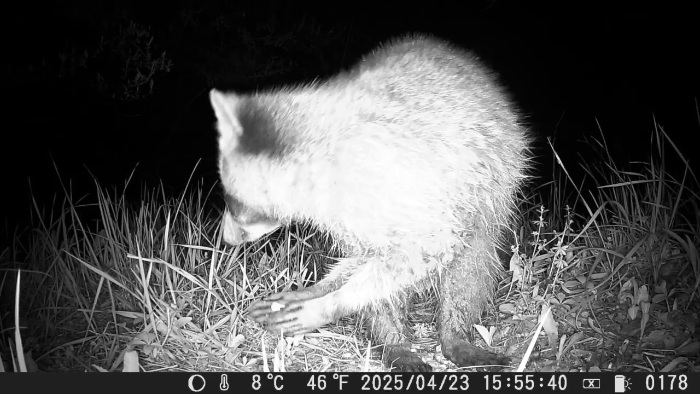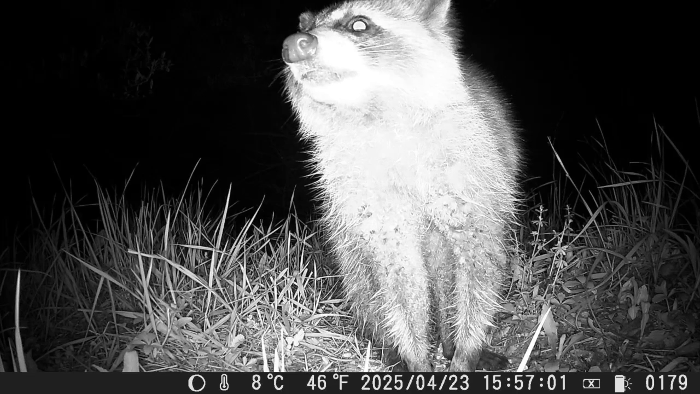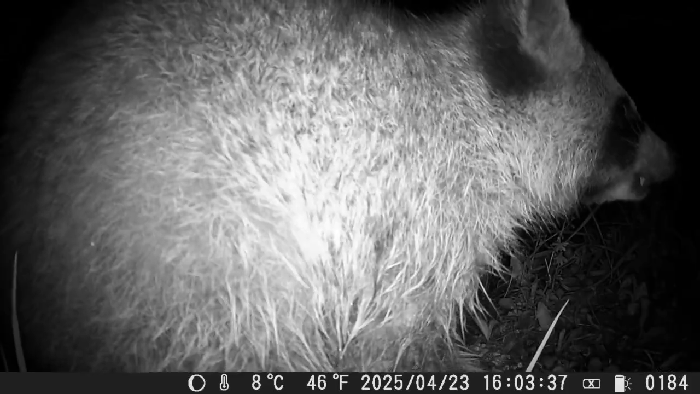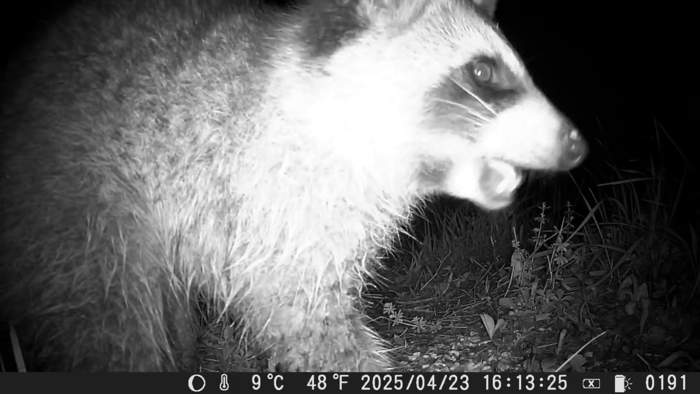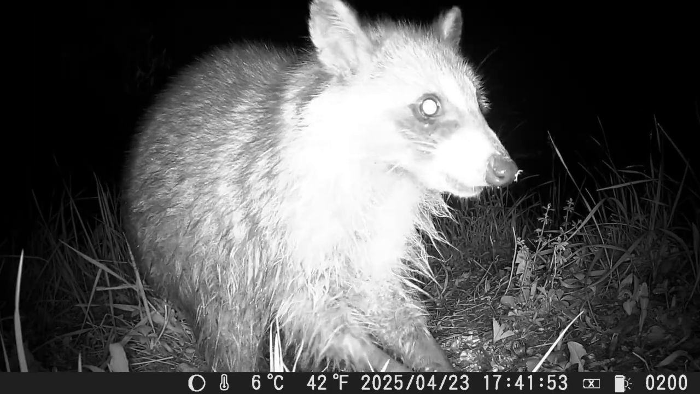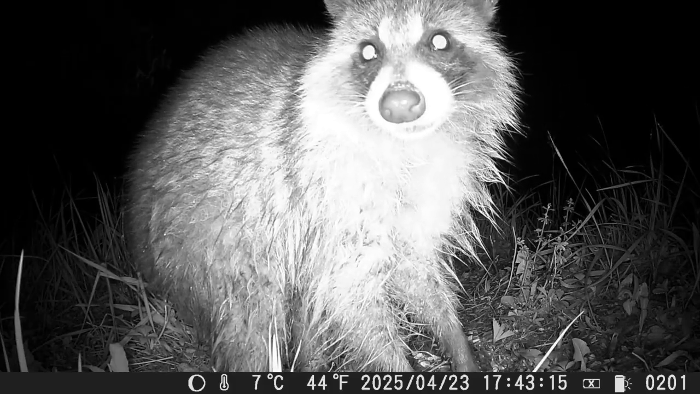And the raccoon that was wet with muddy or dark feet made its way to the outdoor cafe for a bite to eat. The tail's wrapped around its body. The teeth look like they could defend themselves pretty good with those, and the claws. And those little paws and claws, almost like fingers, five long claws, curved, not retractable like a cat's.